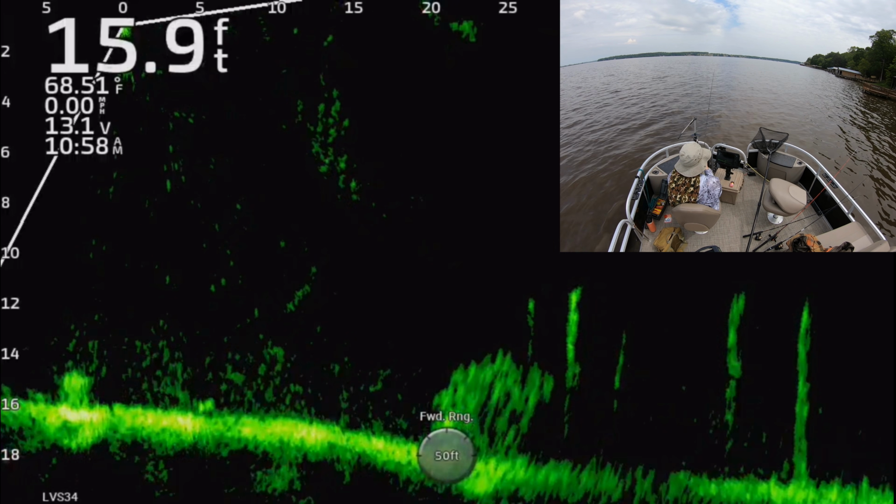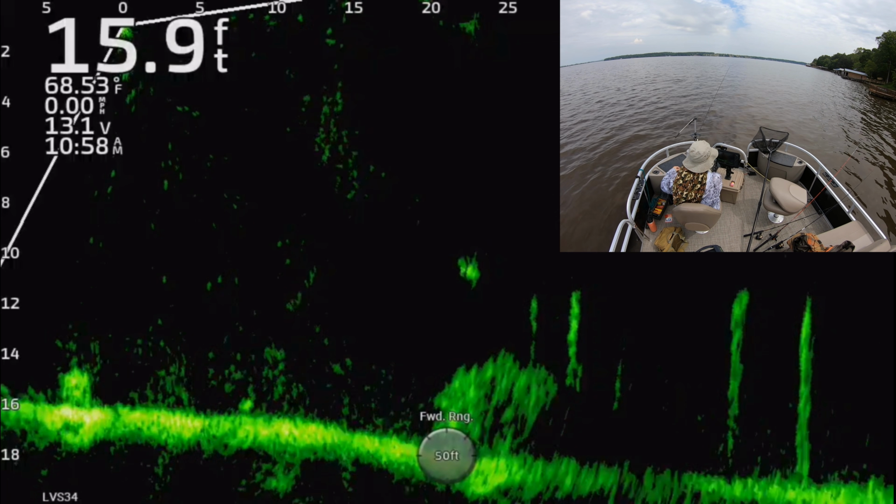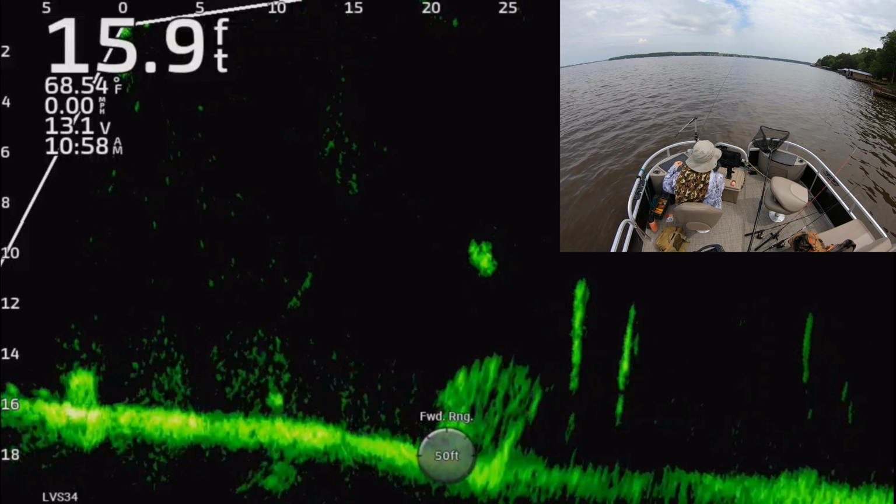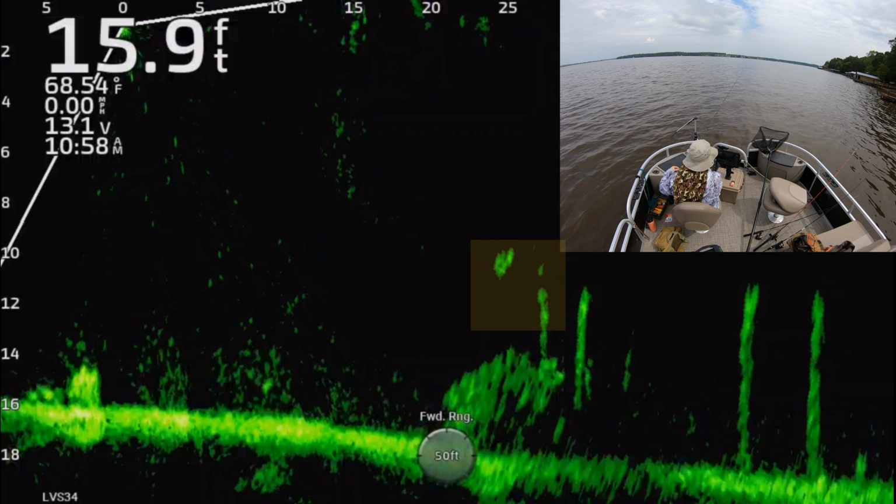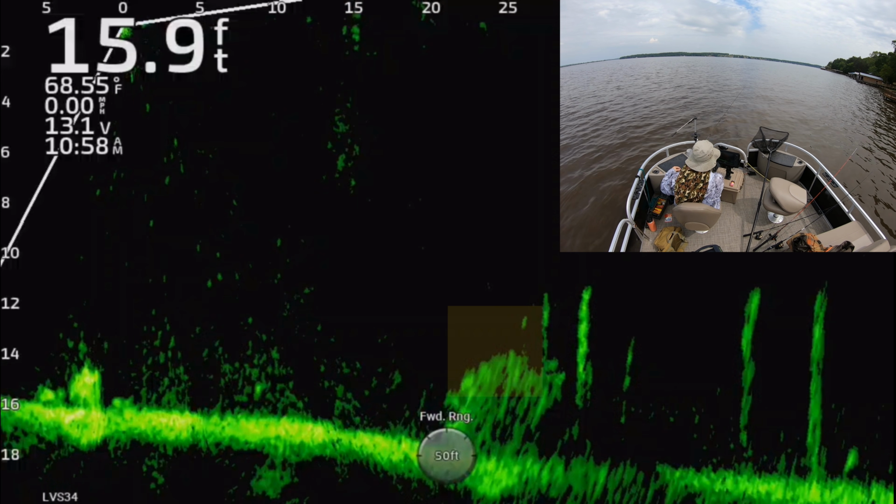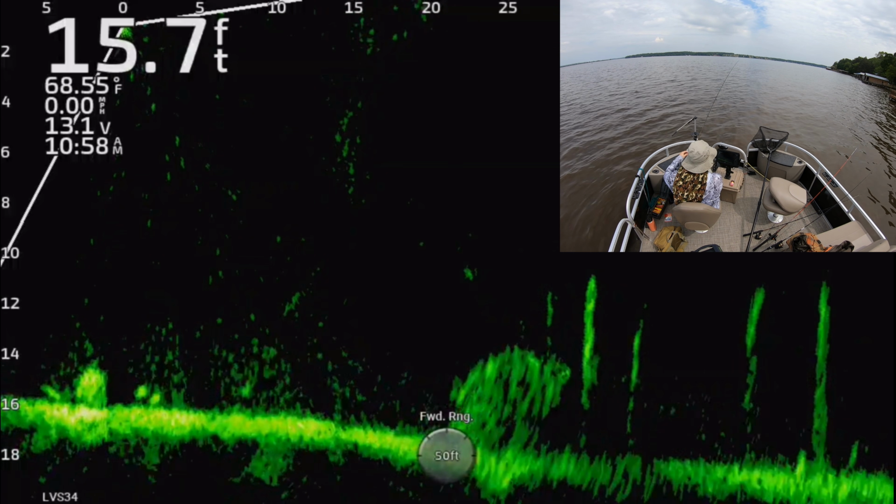Oh, this brush pile. Oh my gosh. So I remember this one. I can't remember how many I caught off this brush pile, but this is a great brush pile. You see it down there between 20 and 25 feet away. All right, you can see my jigs coming down. I don't see a specific fish, right? You saw one race out there and get it though.